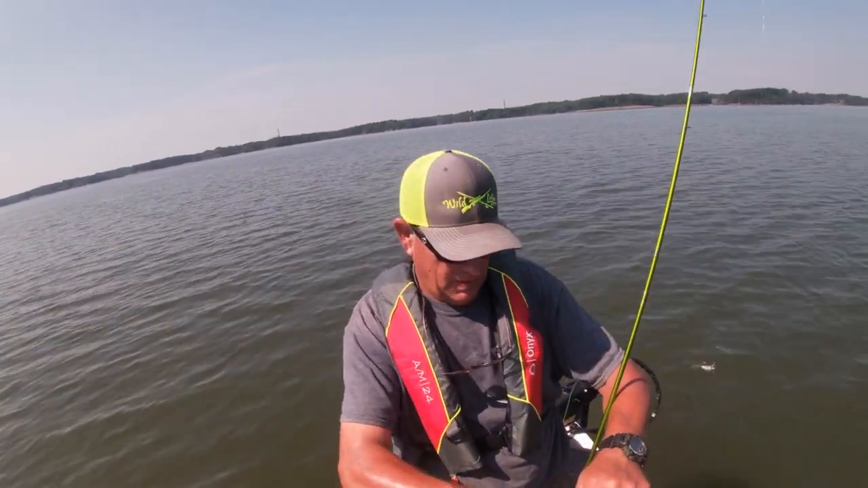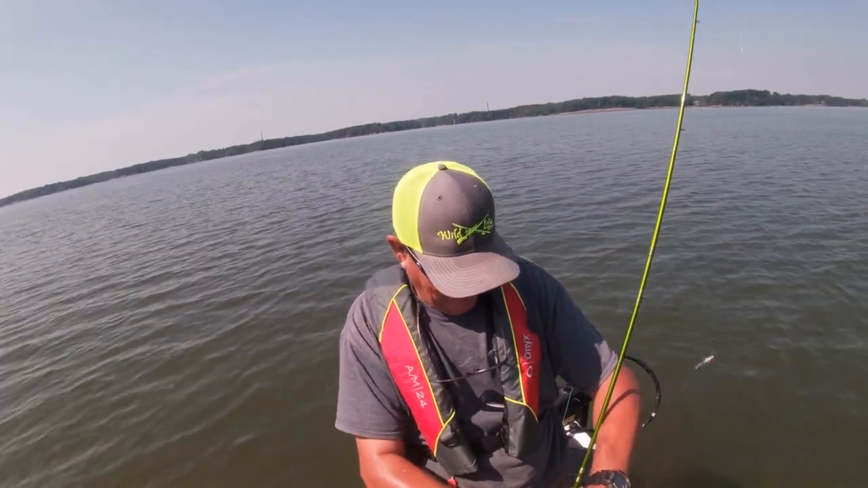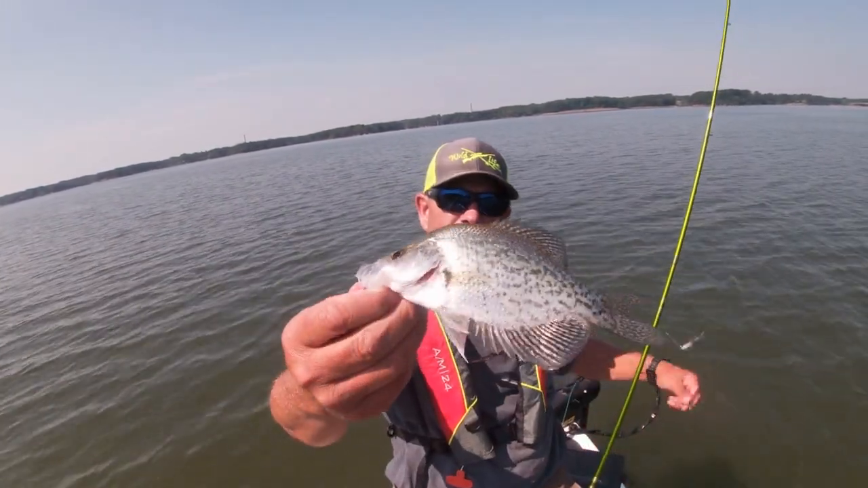Not a real big crappie, small one. Just a small crappie.